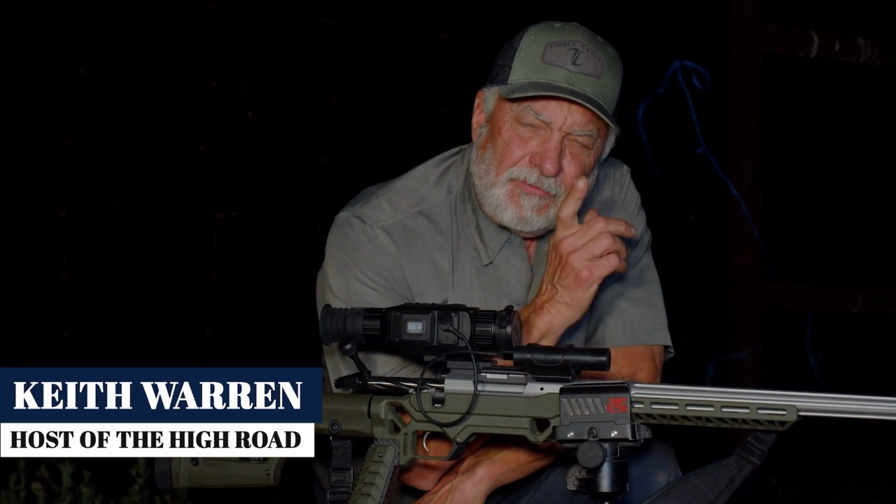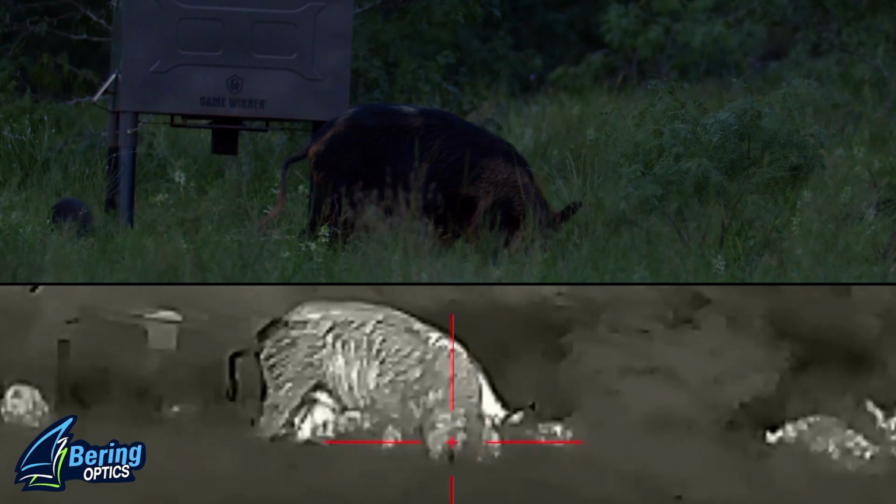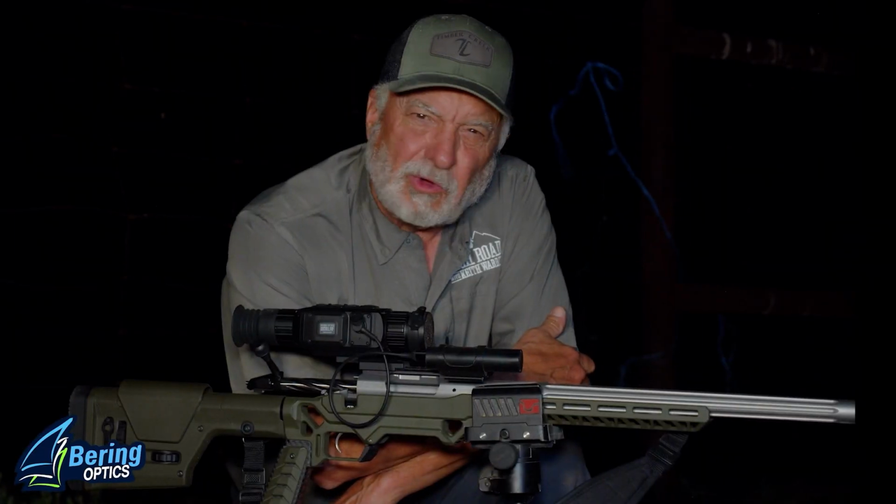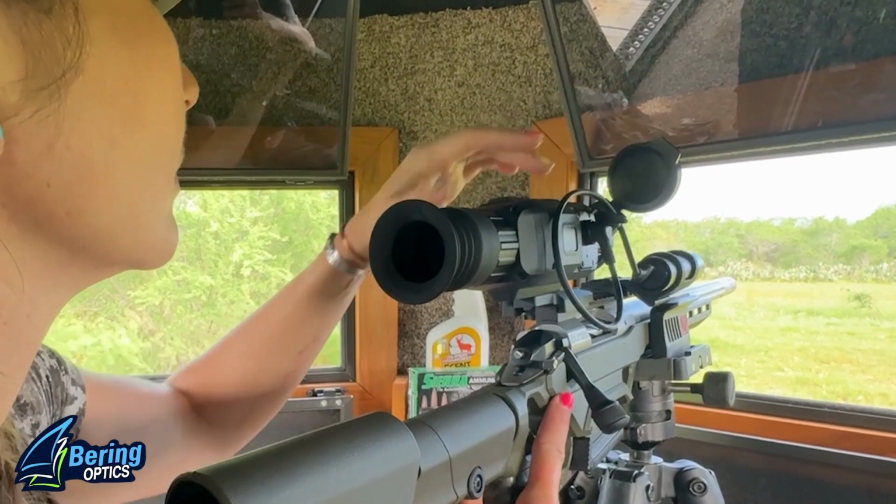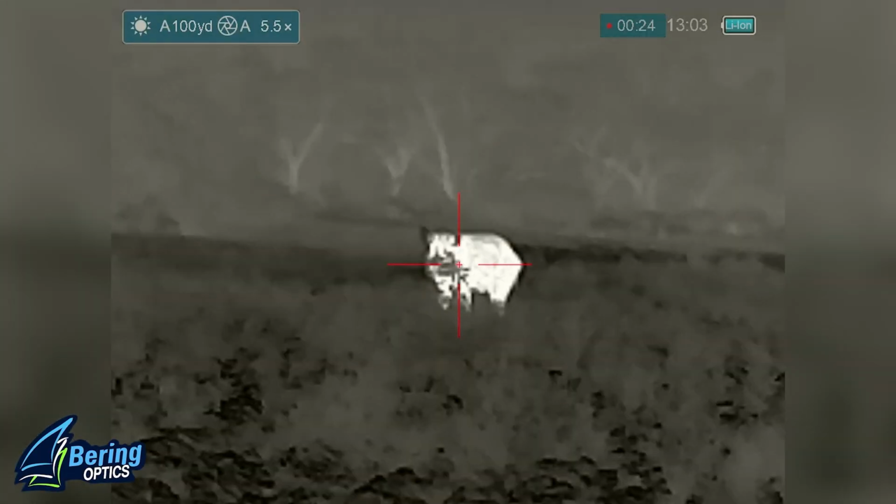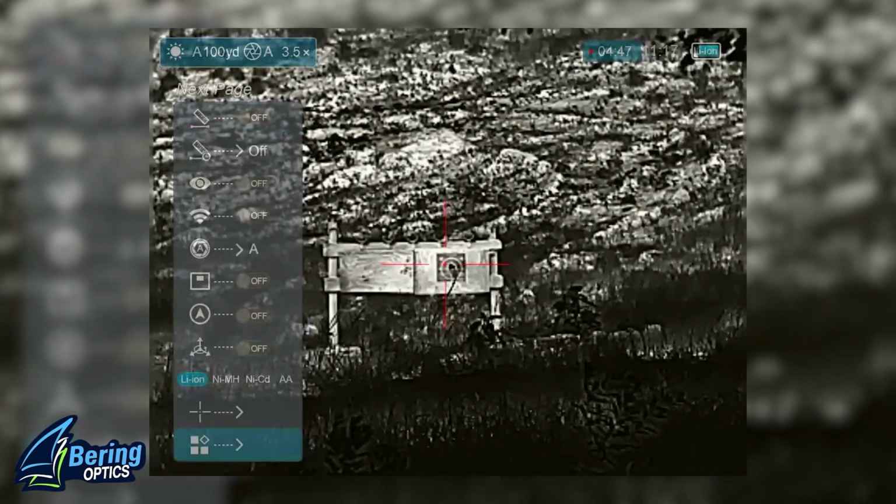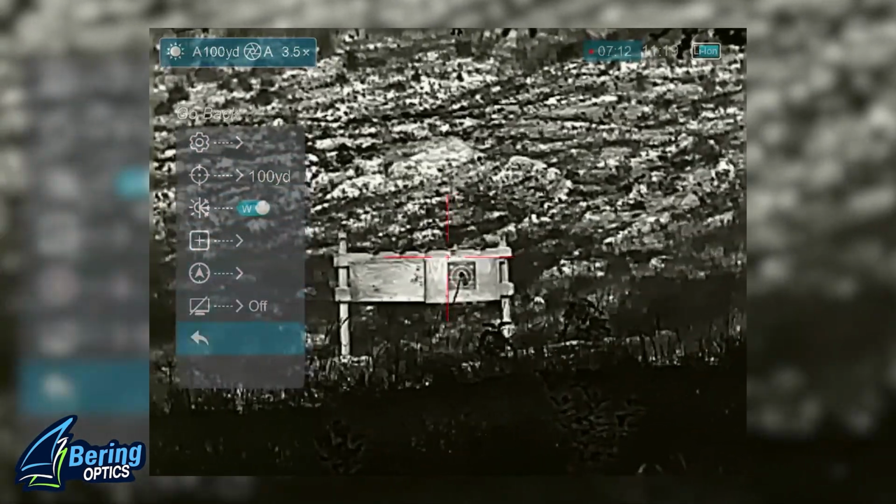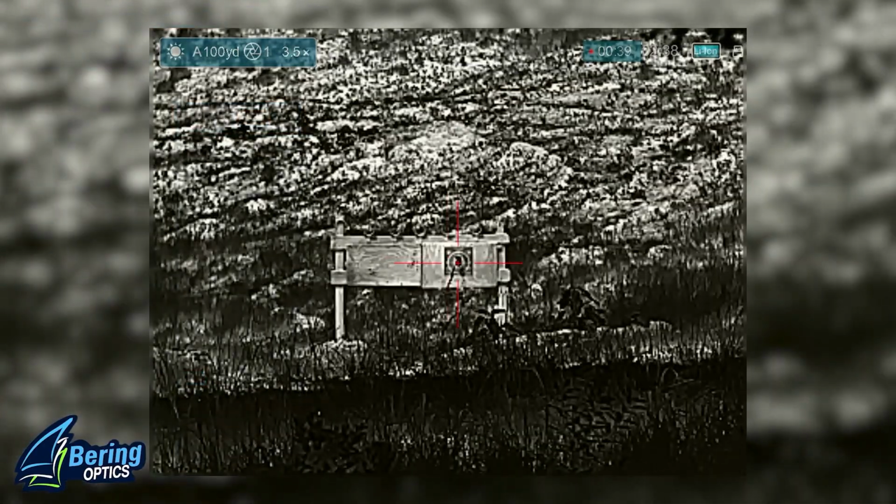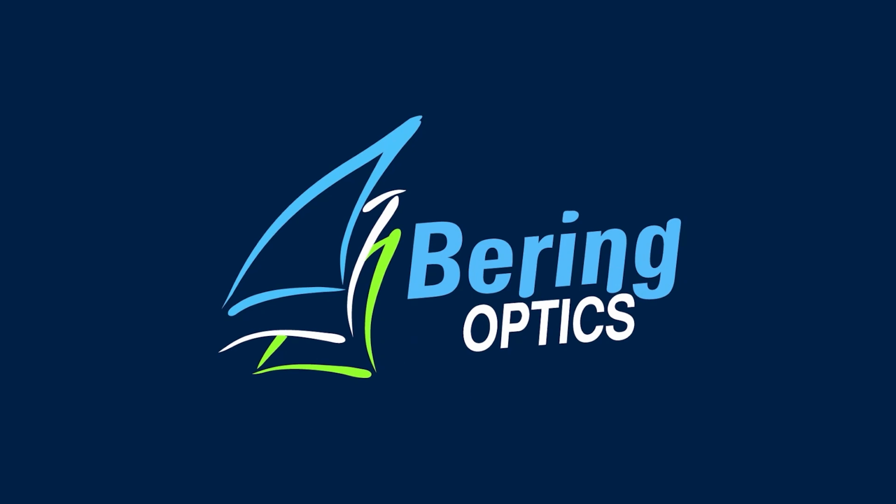Keith Warren here, and if you're interested in thermals, let me tell you about Bering Optics. This is a Super HOGSTER LRF, and it works in day and night, and we've been killing the crap out of hogs. Bering is a company that makes some top quality stuff. They're easy to function, the menu's real easy to go through, and this right here is the Super HOGSTER LRF.